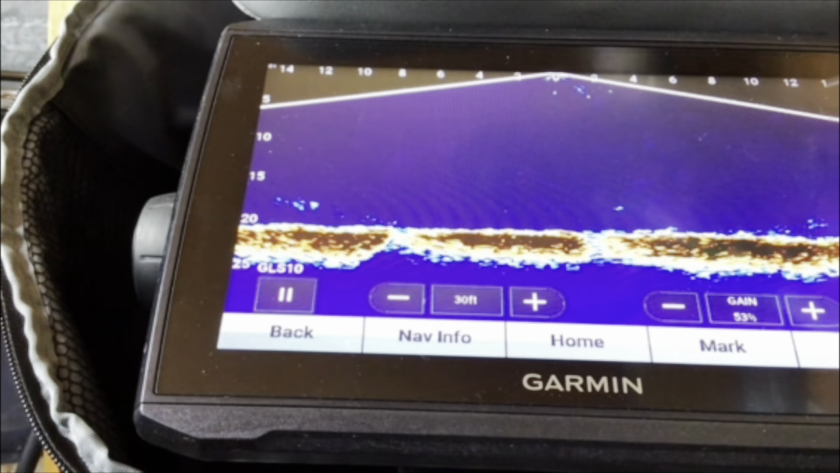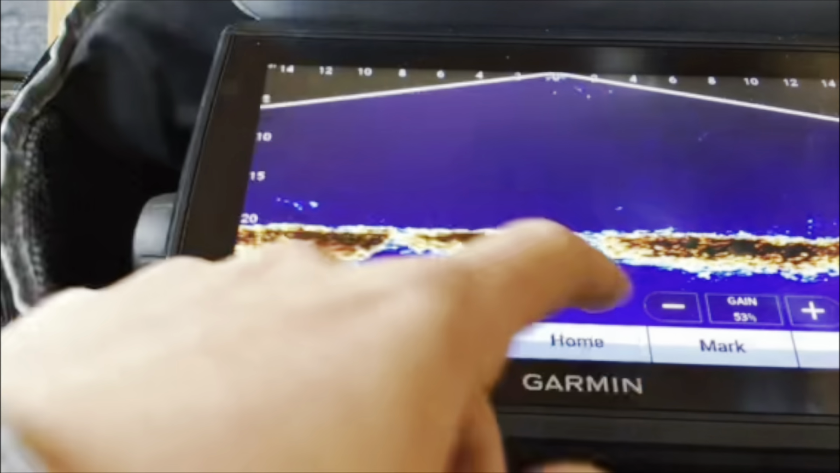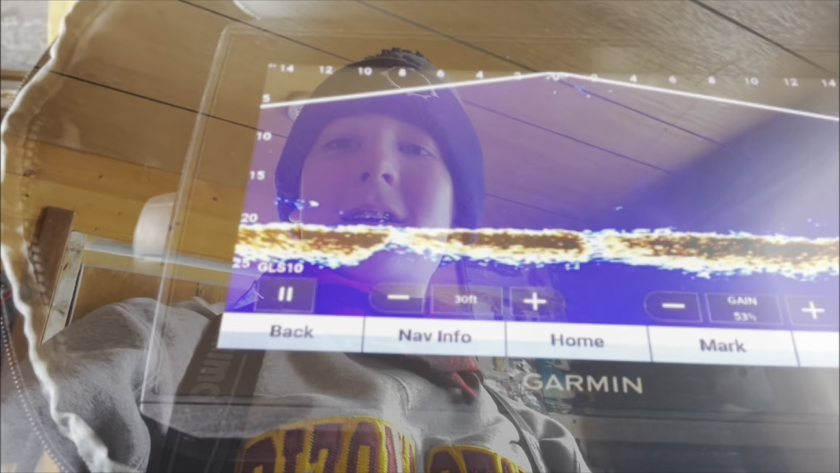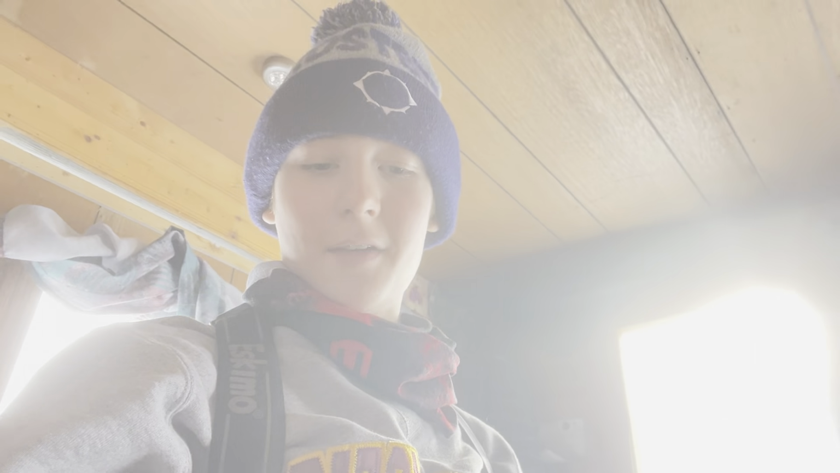Sorry if the audio wasn't great for this, but you got the point. So that's my settings for my LiveScope. And kind of a rookie mistake on that one. I completely forgot to turn on my LiveScope cam, so I guess we won't have that for that pike, but whatever. Keep moving on, I guess.